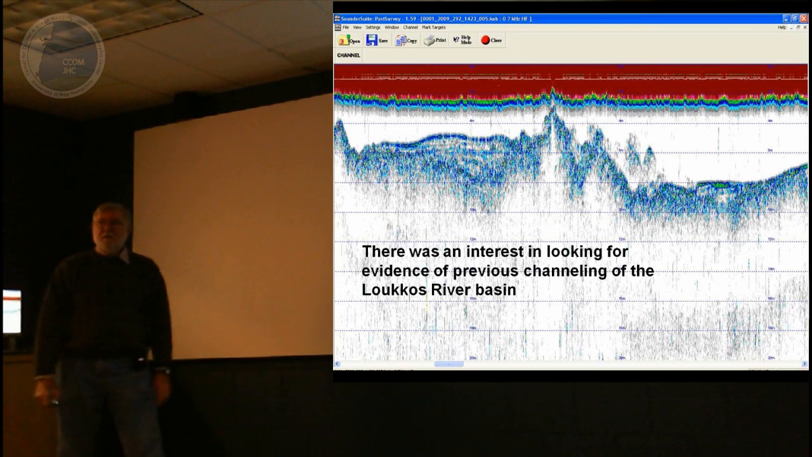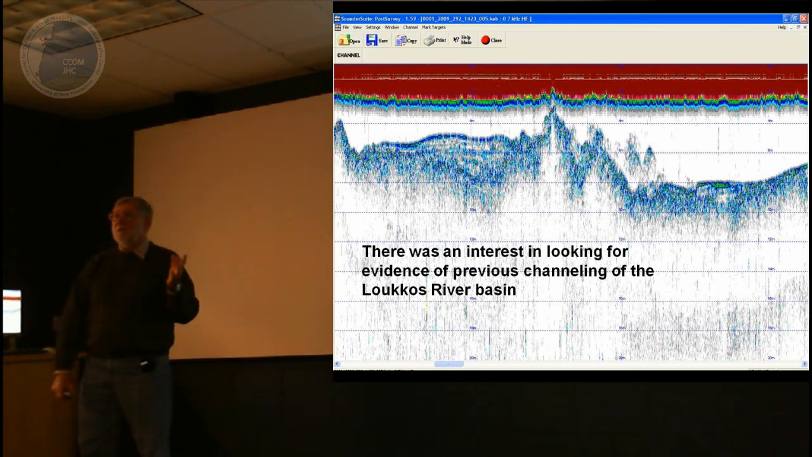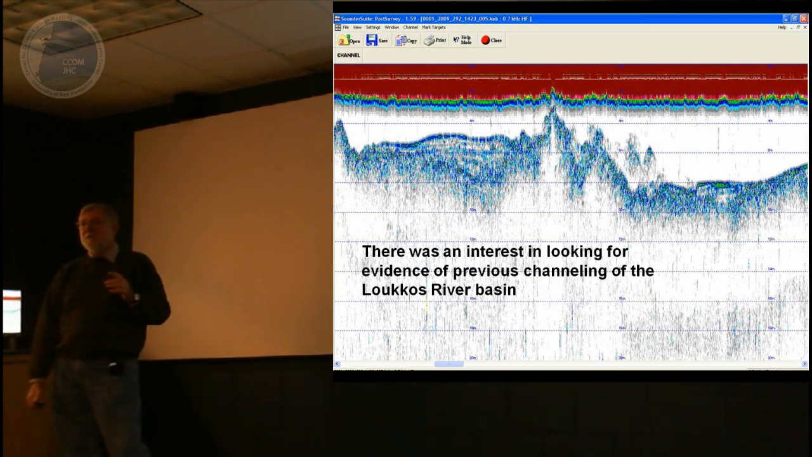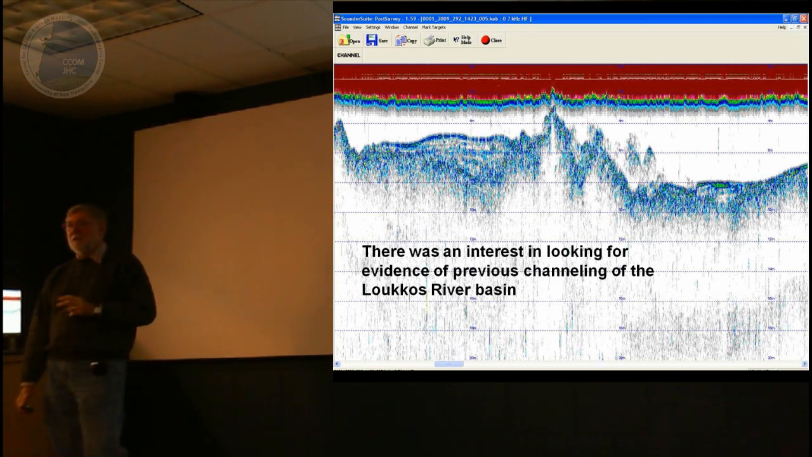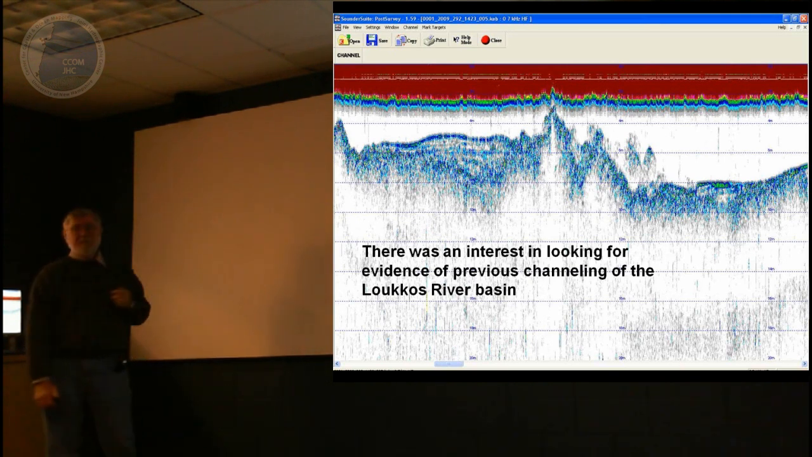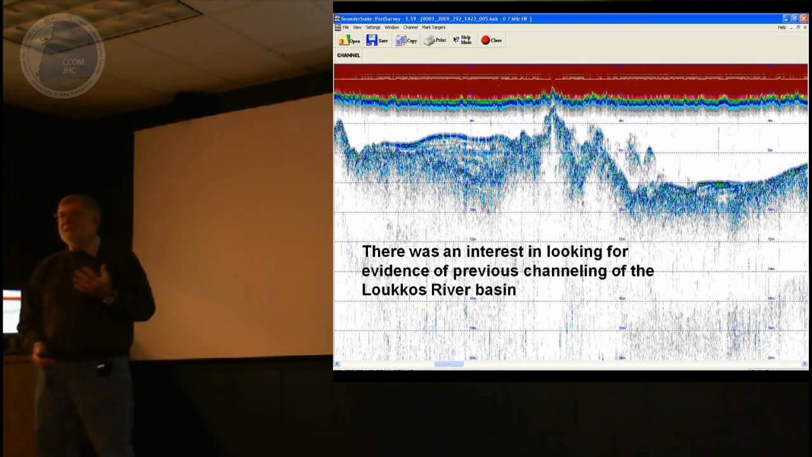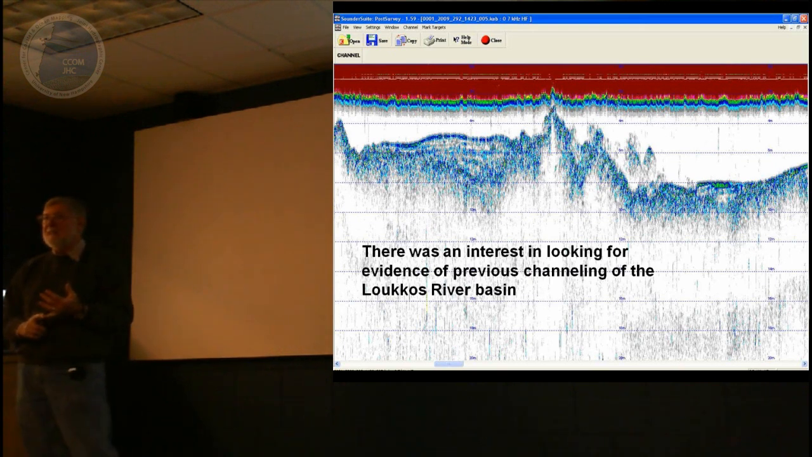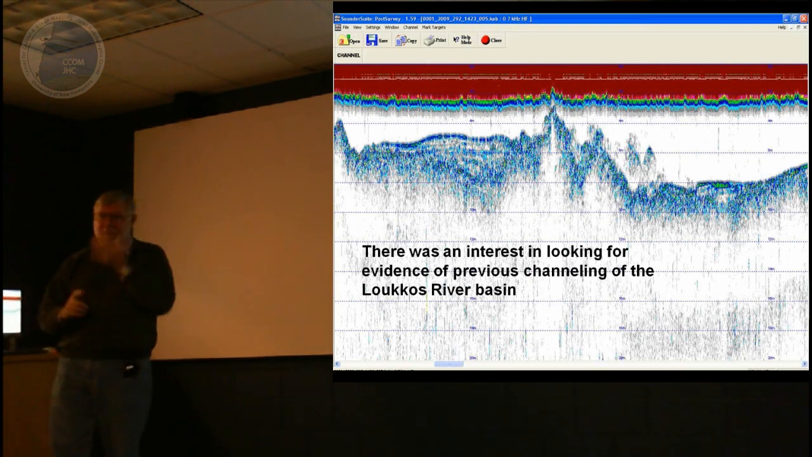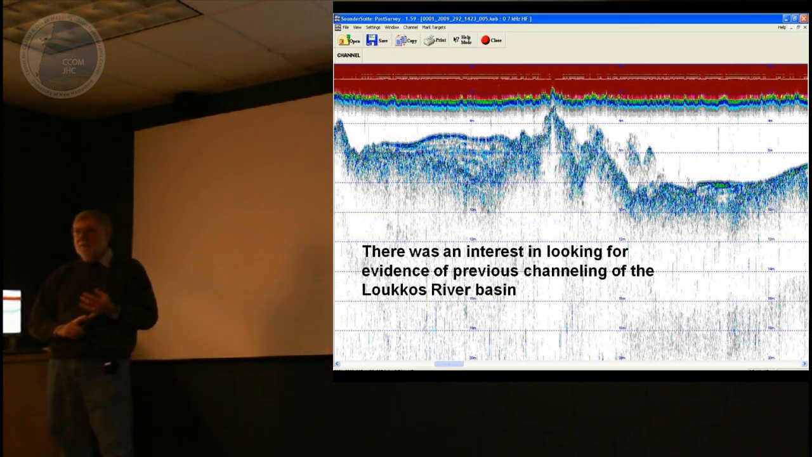Two of the students that we worked with, and the group we worked with from Morocco, were from Mohammed V University in Rabat. Two of the people were PhD students, and there was a professor. So there was an interest in looking at the Loukkos River Basin, trying to look for previous channeling, because, again, two things come up often. One is tsunamis, because there's money in it, but there actually have been tsunamis in the area, and there are clear indications of events associated with the Lisbon earthquake.